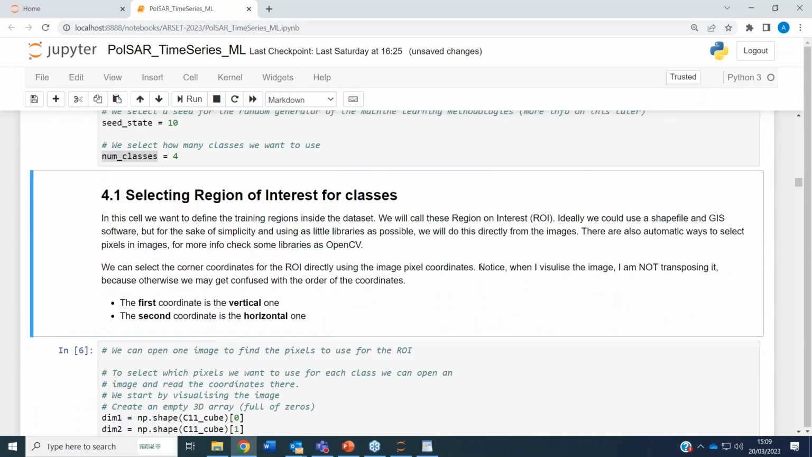Since we need to tell the machine how the data look for each class, we need to select our classes inside the dataset. And we do that by selecting regions of interest inside the data. So what I did here, we just select regions inside the images, small squares inside the image, that you can do straight away.